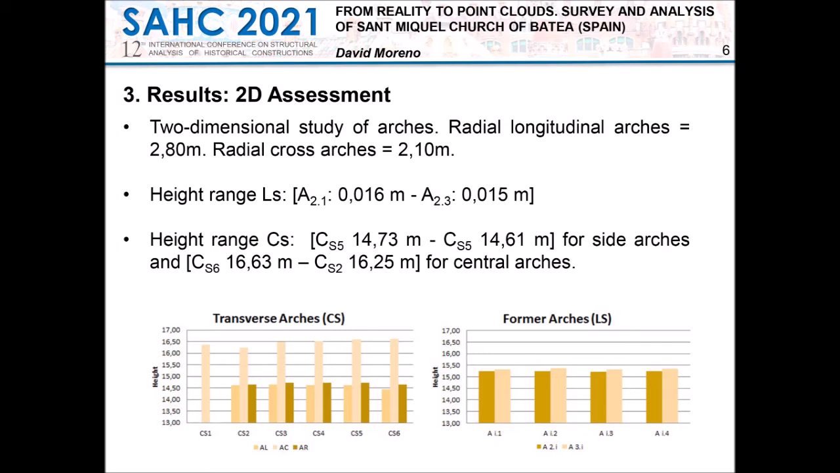The arches of the collateral chapels were not studied, as they present mainly irregularities that prevented a correct reading due to the moldings. This image summarizes the values obtained. On the other hand, no relevant deformations have been observed.